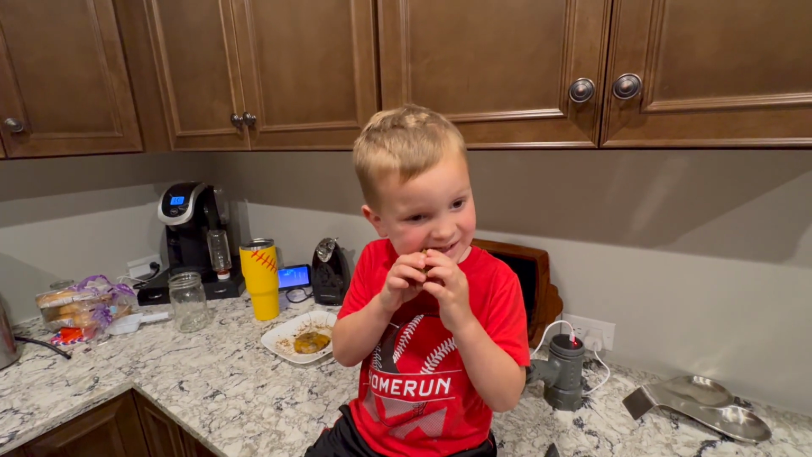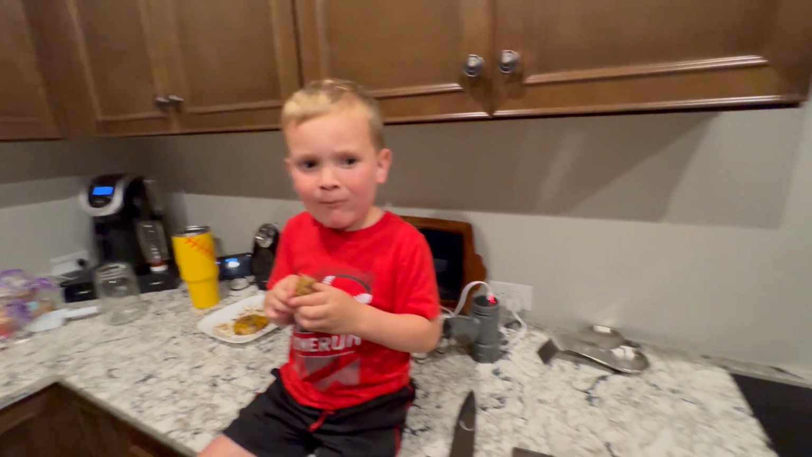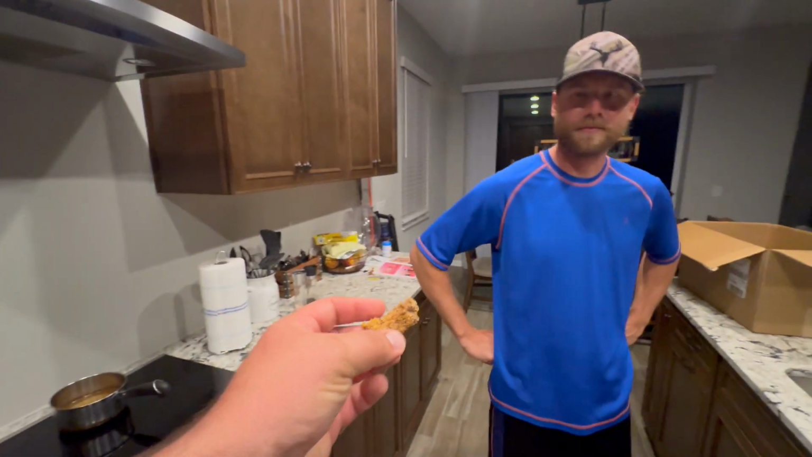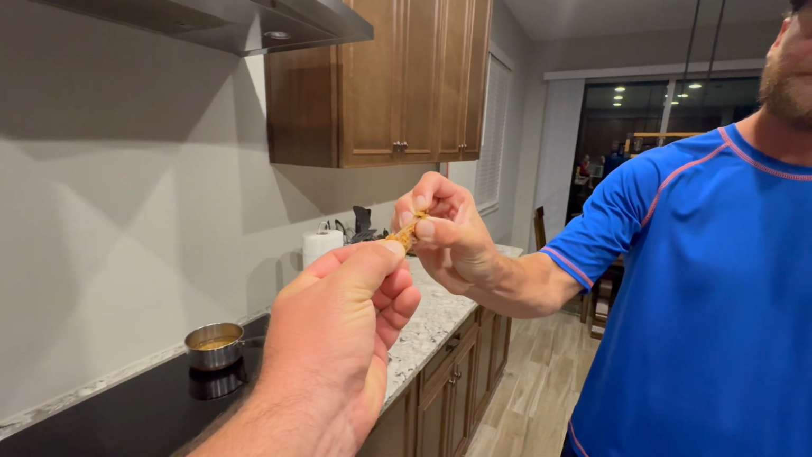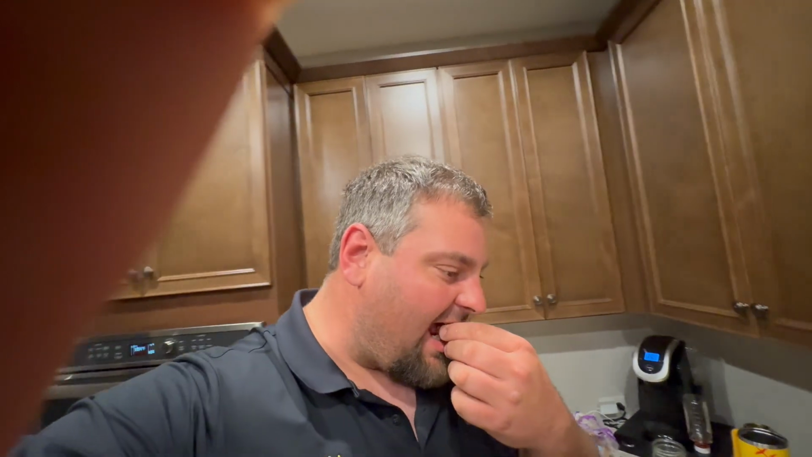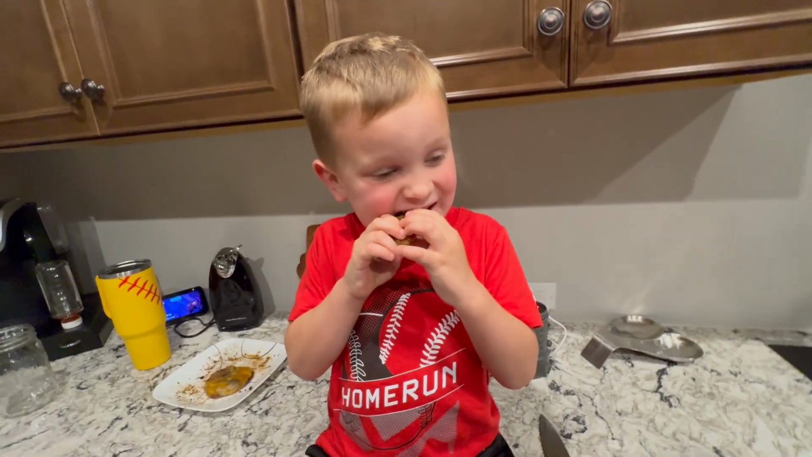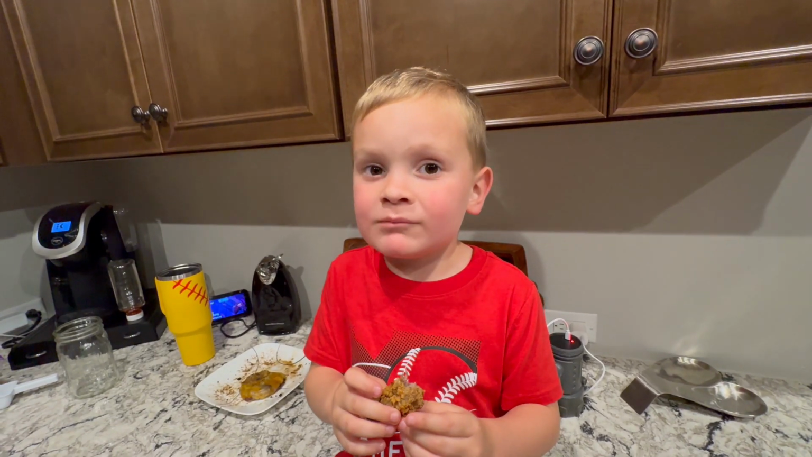Want some raccoon? I'm good. Come on, try a piece. I'm good. I'll eat a cookie instead. Tear it in half. Yeah, that's good. See how tender it is? It ain't very. That one's a little spongy. I got all bread. Just like SpongeBob SquarePants. Dude, I can't. That's too chewy. Is it? I got a good piece. Yeah. All right, bud. Give me a review. How was the coon? Is it like jerky? Yeah.